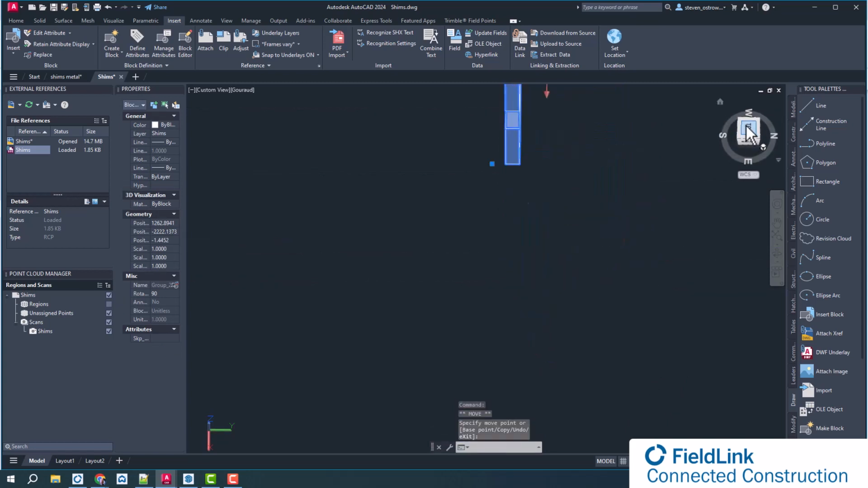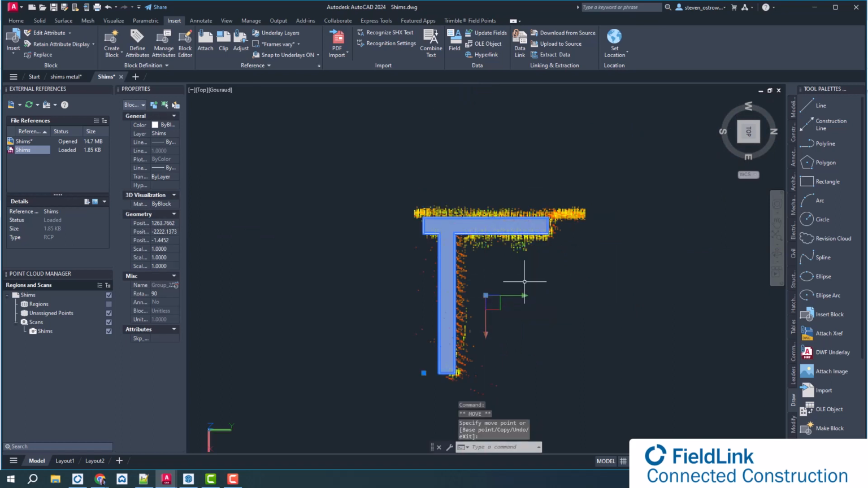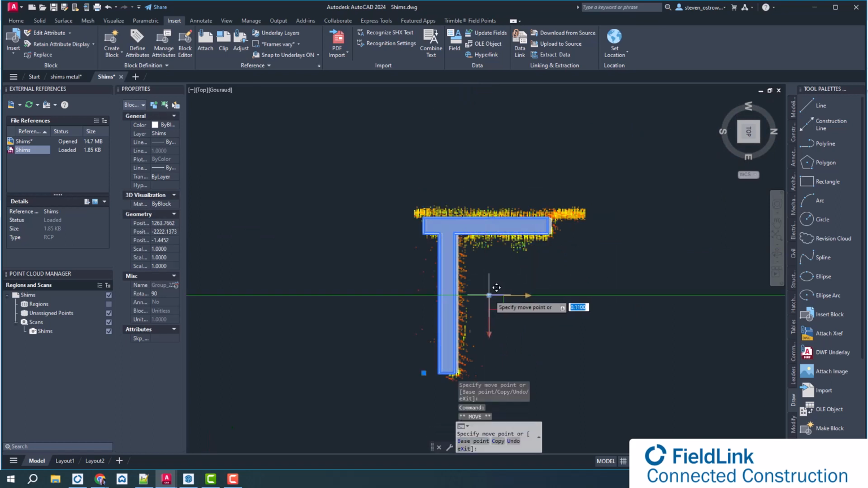It is your choice on which CAD or BIM software program you want to use to do this, and you could actually do this in Revit as well. In this example, we're just using CAD.